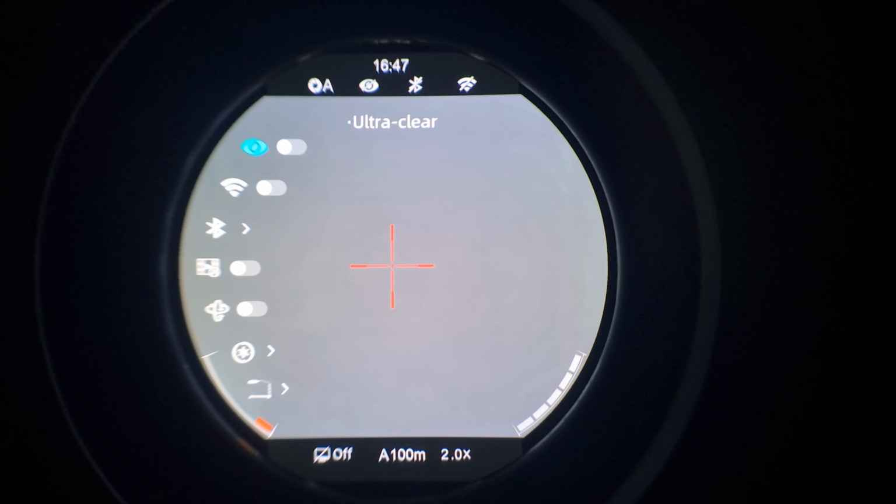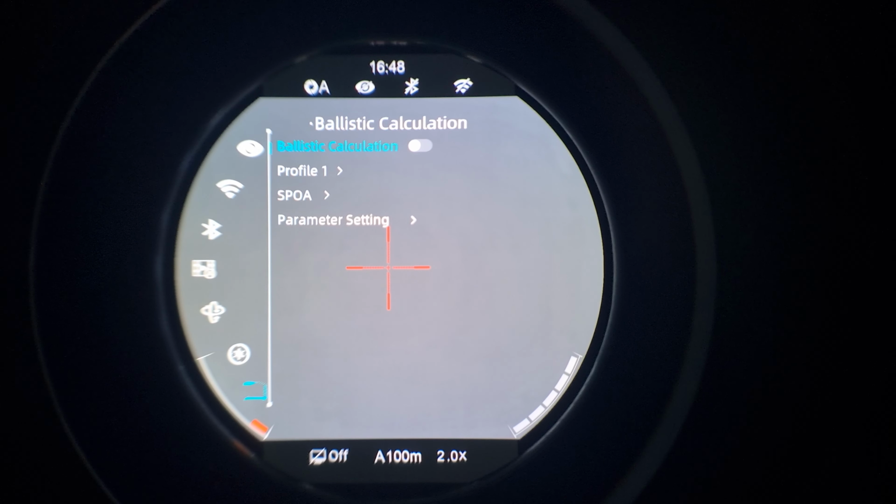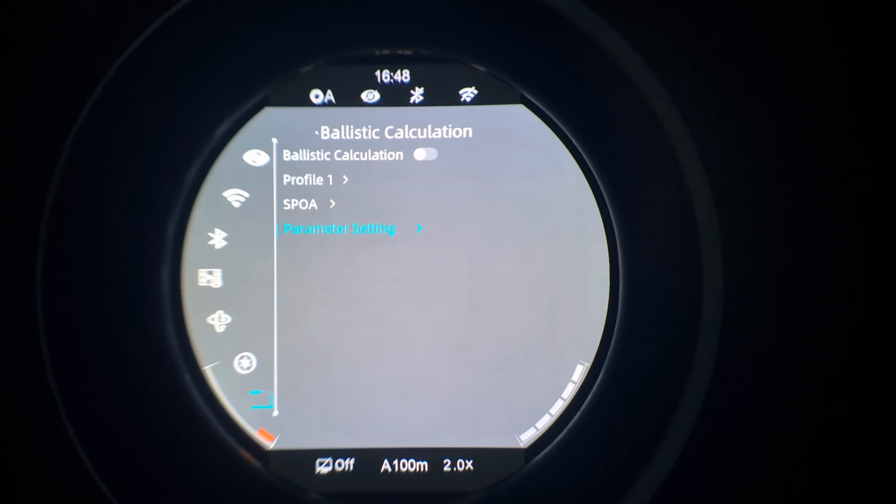I'll go back up the top. What have we got here? Ultra clear mode, that's the name of that little eye symbol. Wi-Fi, Bluetooth. I think that's video out, or recoil activated video. There you go. That's something I haven't used before. Motion sensor, laser calibration, ballistic calculation. Yeah, that's interesting. I'm going to parameter settings, see what that looks like.